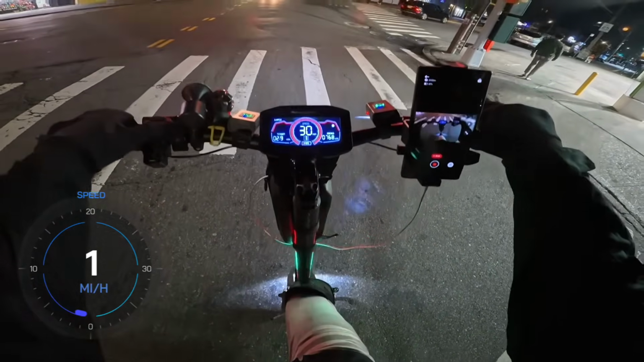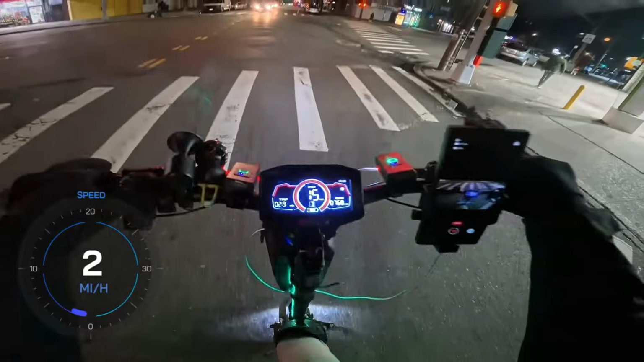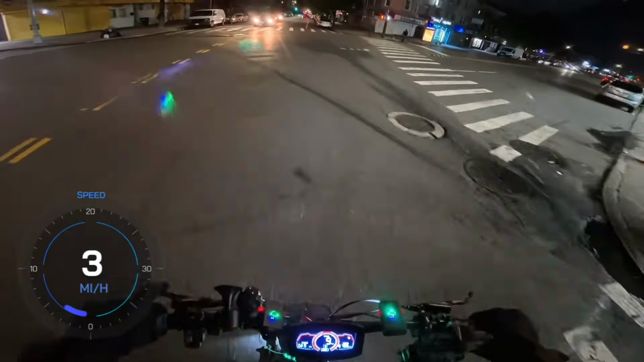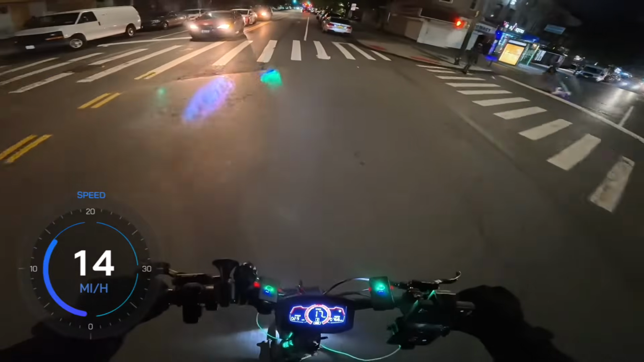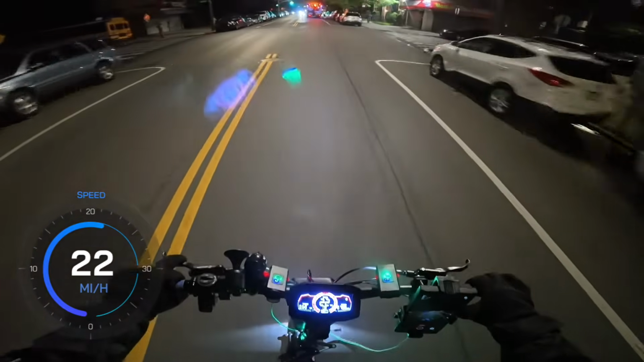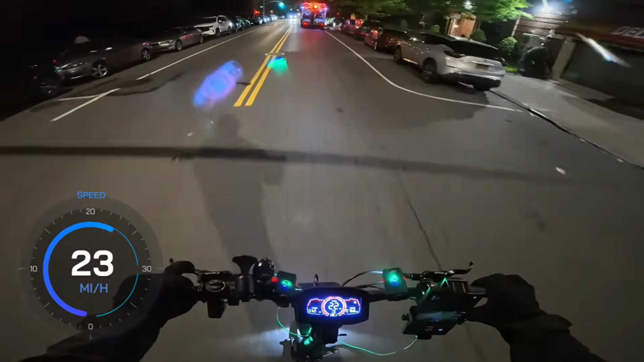My top speed today was 30 miles per hour. Okay, cool. I know there is a speed camera on this street here. I'll try to trigger it while I pass by.